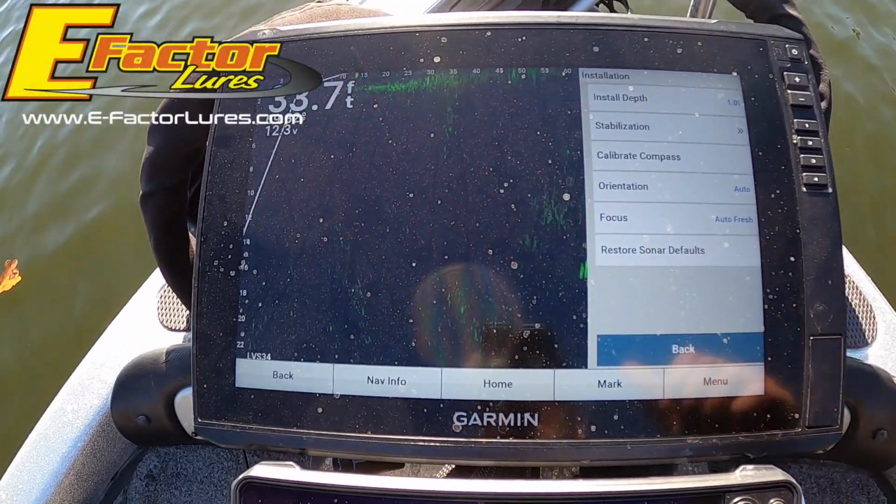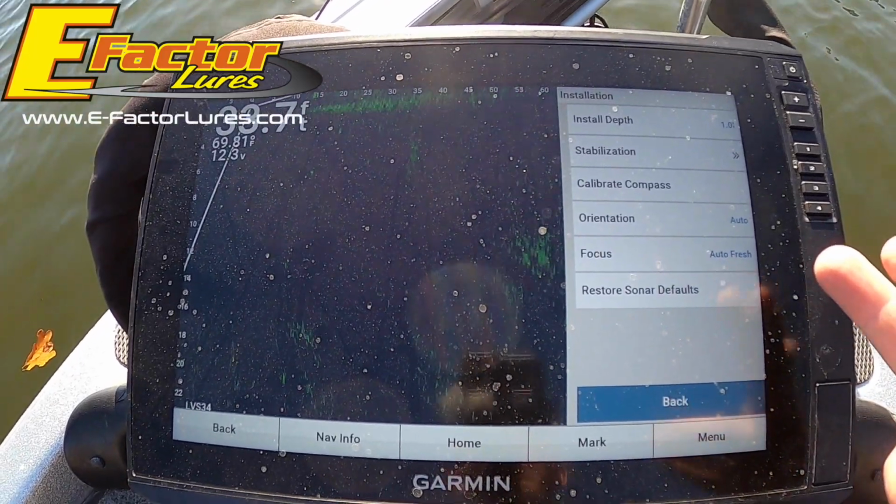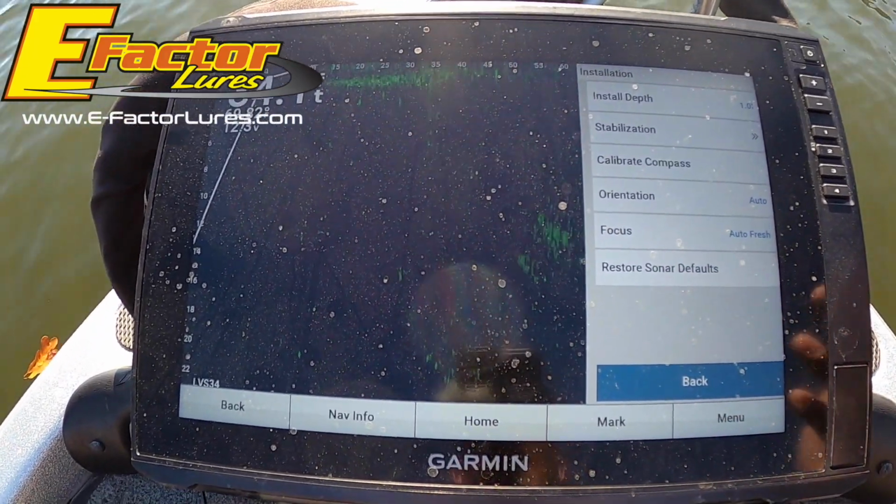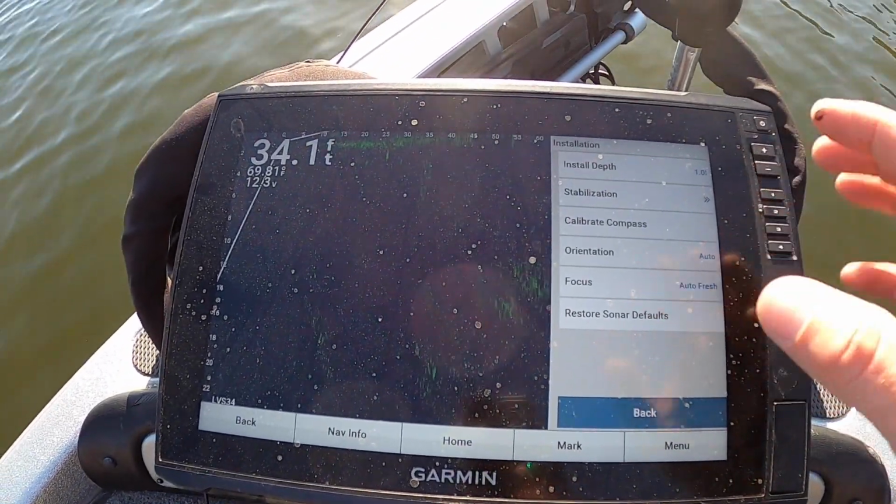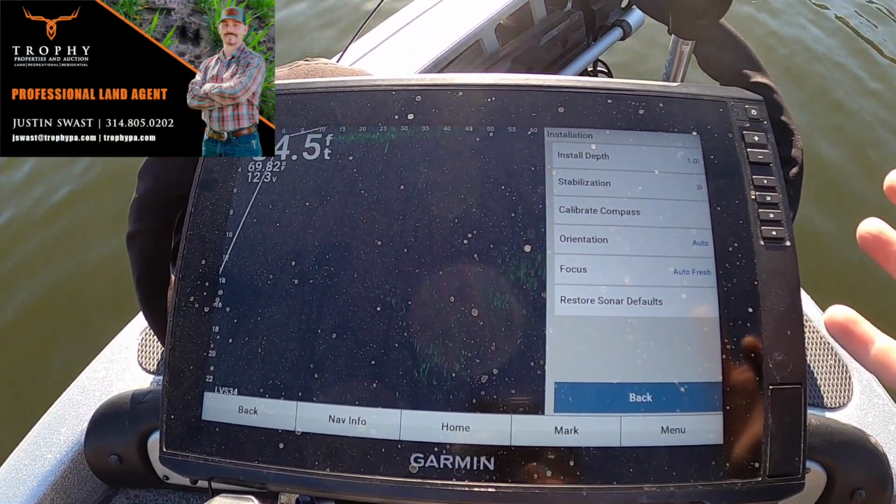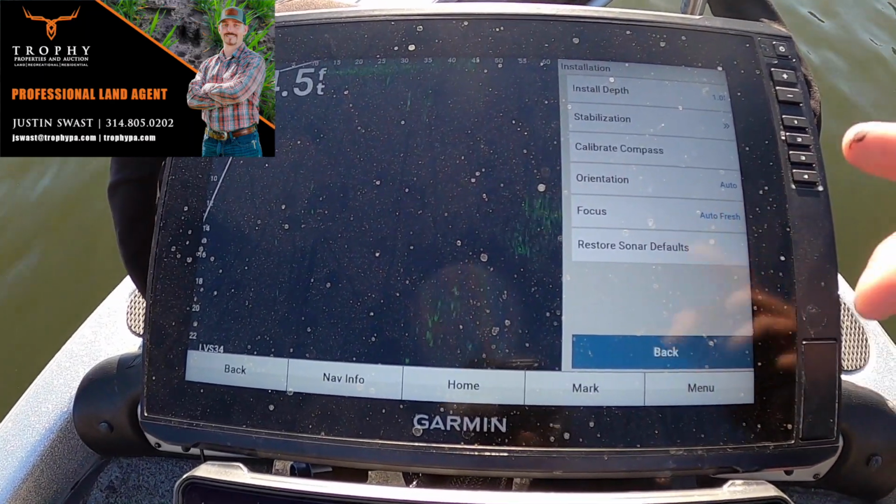Orientation, this is basically if you want it to be in down mode, forward mode, or perspective mode. If you leave it in auto, it will automatically recognize that. Will tell you though that sometimes I take my transducer and I click it back one notch, especially with the 32 I did. So I would leave that in whatever mode I wanted it to be in, such as forward.